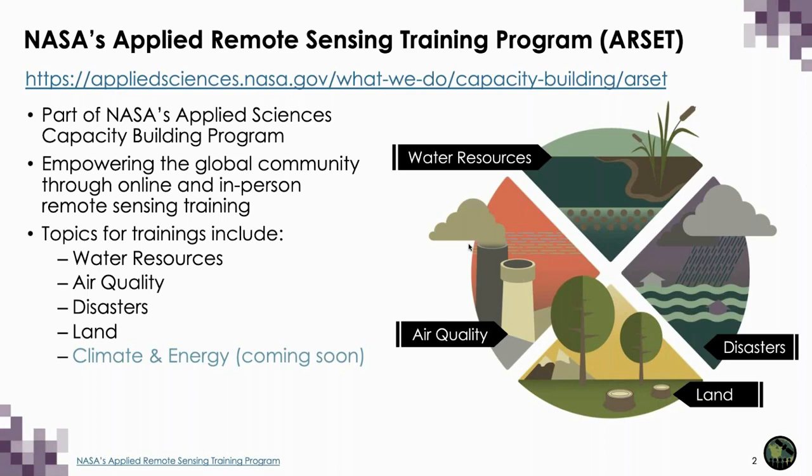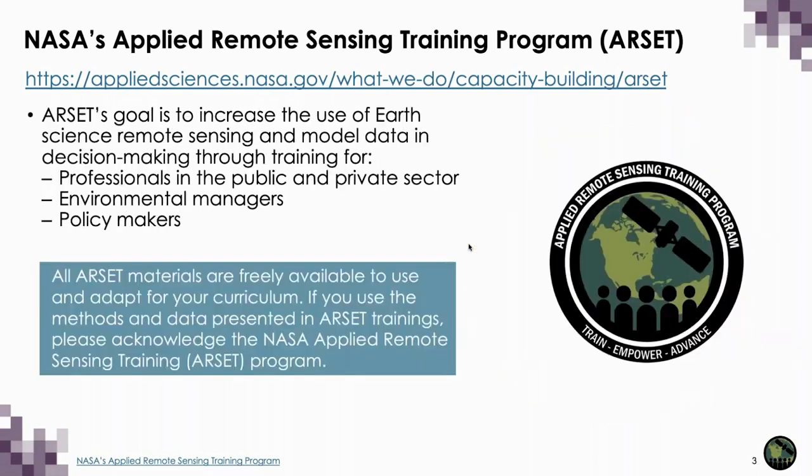Trainings cover a range of data sets and analysis tools and their applications to air quality, agriculture, disasters, land, and water resources management. ARSET's goal is to increase the use of earth science remote sensing and model data in decision-making through training for professionals in the public and private sector, environmental managers, policymakers.